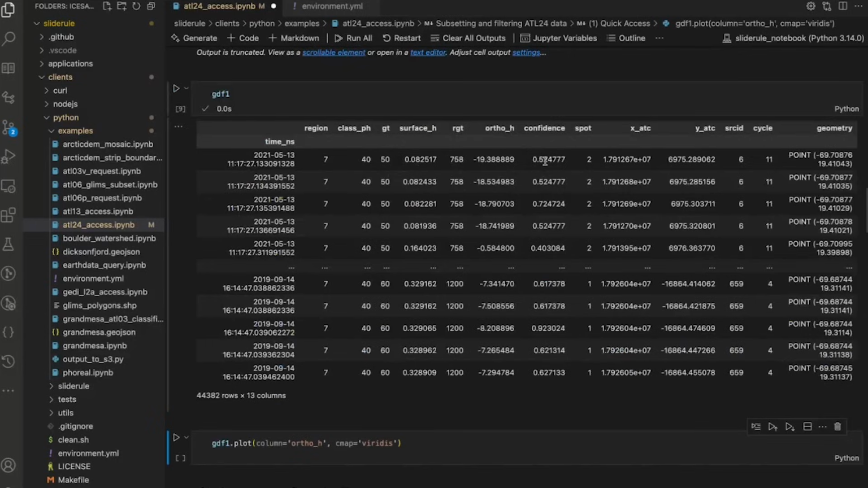And here's the confidence level that the ATL24 algorithm assigned to it. This is which spot it was on, of the 6 spots of the ICESat-2 ATLAS instrument. Here's the along track coordinate, or cross track coordinate. Then this source ID allows you to look up which granule the data came from.